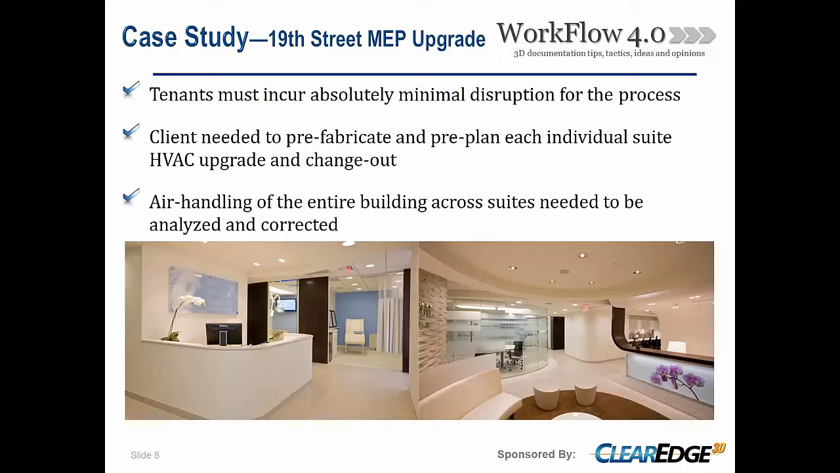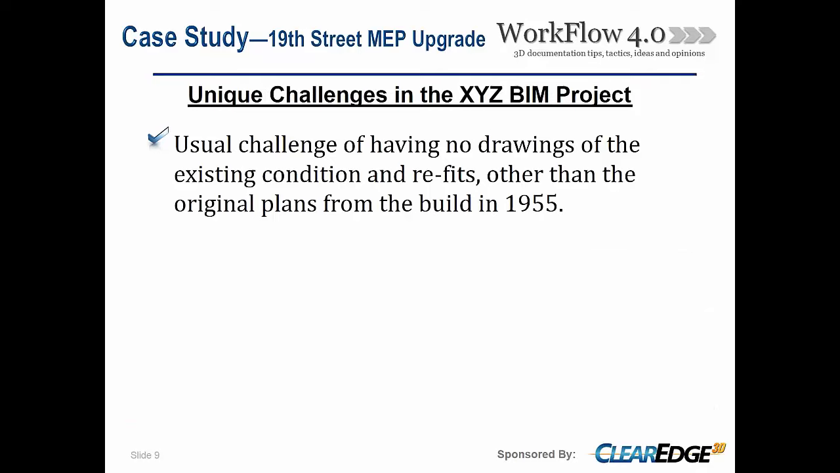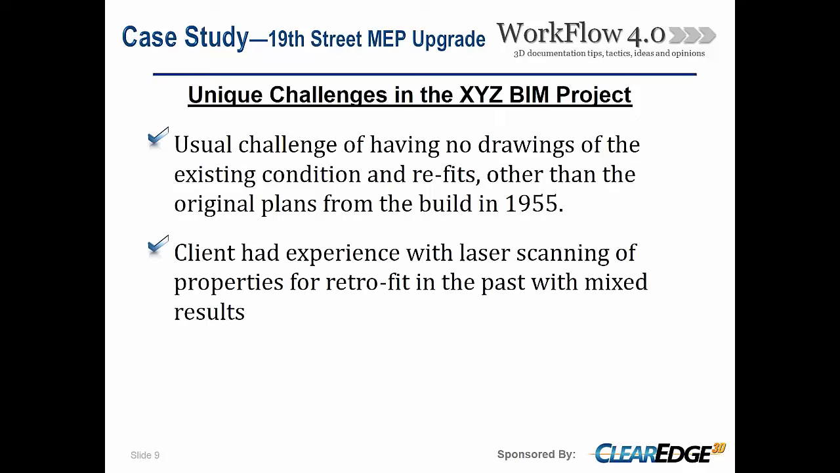And then because the building has been upfit so many times, there's been a host of changes over the years. So the entire building needs to be analyzed. So we've got not only an individual suite issue, but we've also got a whole building issue. So all of that led us to some unique challenges in this. So there's the usual challenge, which has been a key driver for years. You don't have the existing condition drawings where things have changed since it was built in 1955. So there's the obvious usual need to get a Revit model done or to get an existing model done.